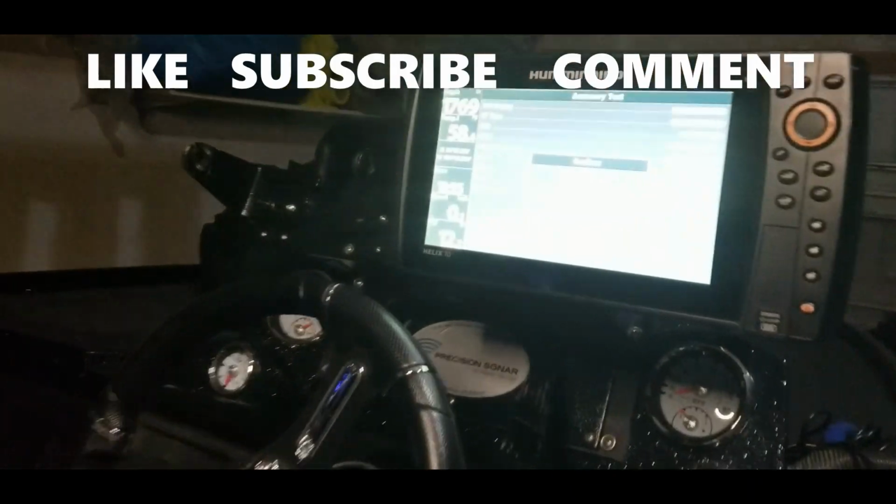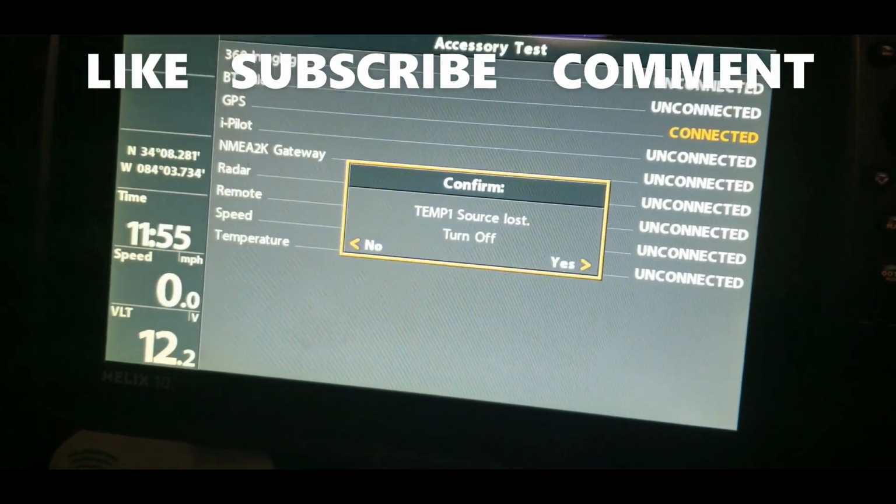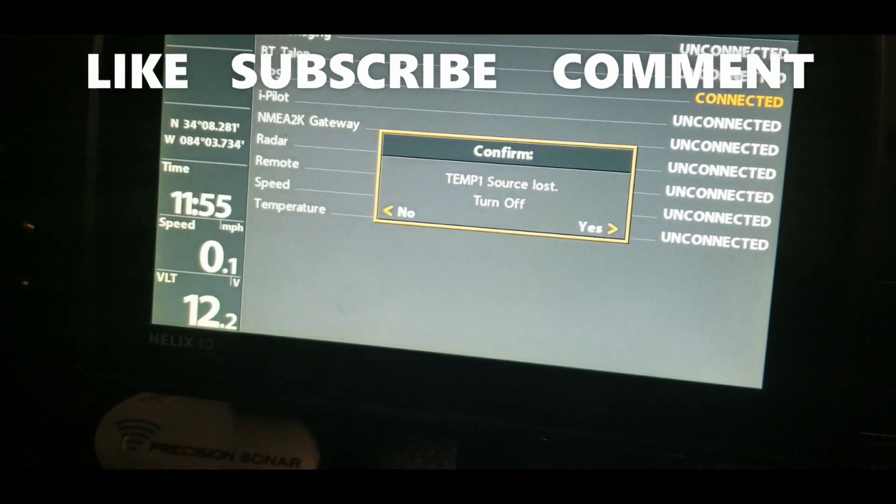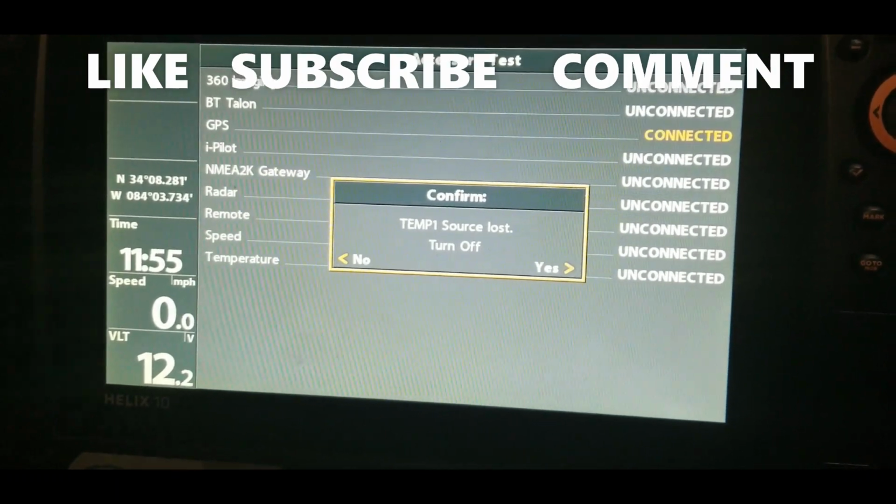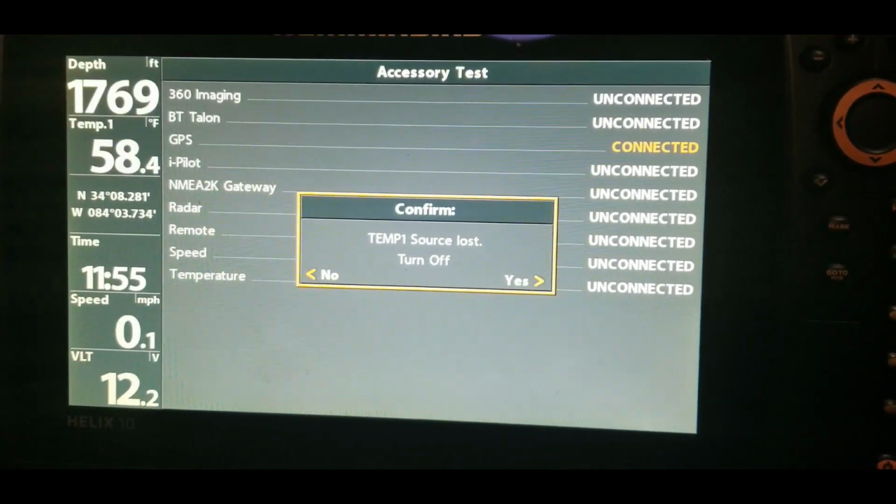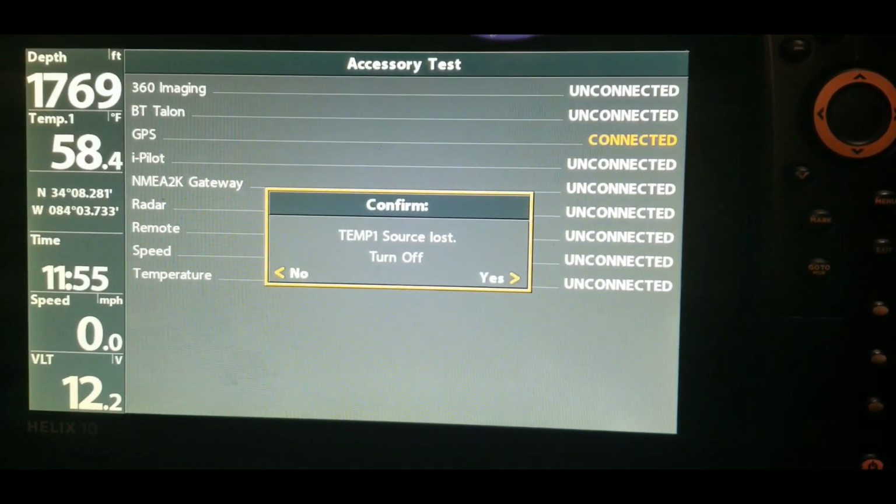What's up, guys? This is Ryan Johnson with MoneyBass.com, and today I am back with another answer to a subscriber question, and this one is going to be about how to check and confirm the network settings and make sure your units are connected to each other, and just how to set up your transducers and basically any equipment that needs to be networked together.